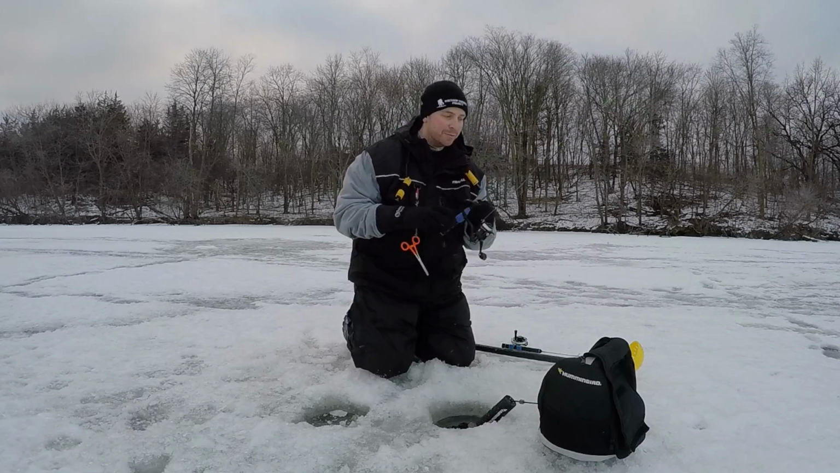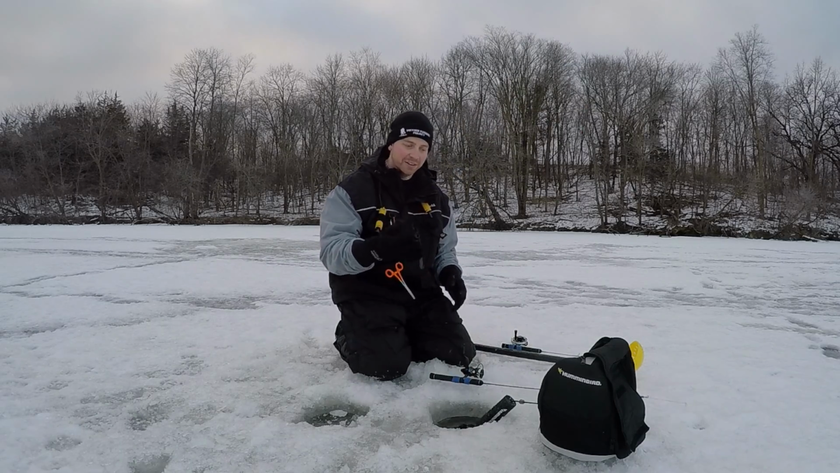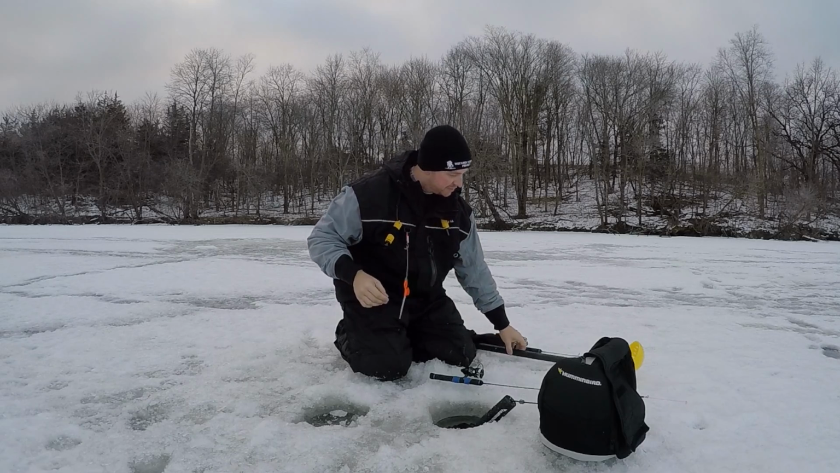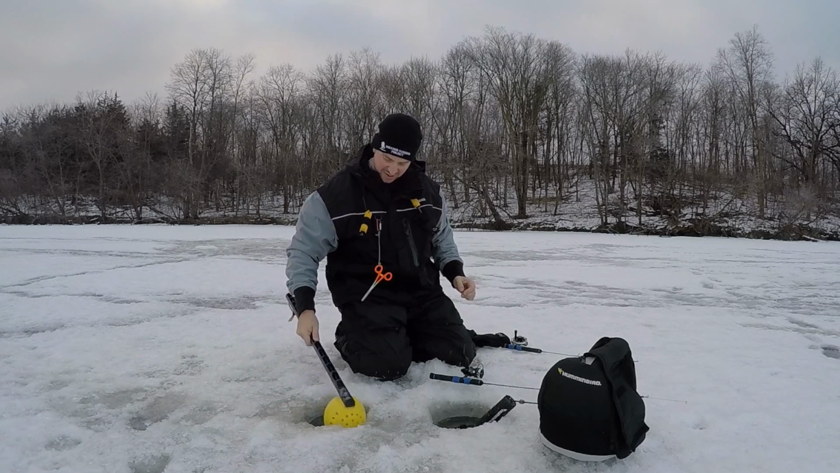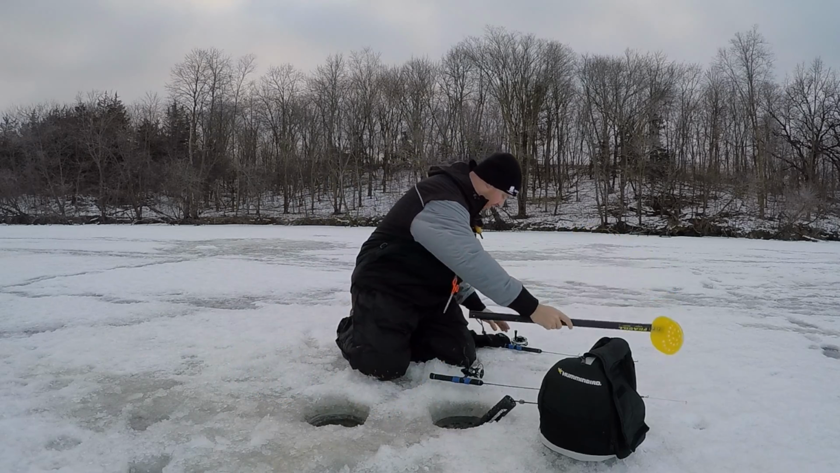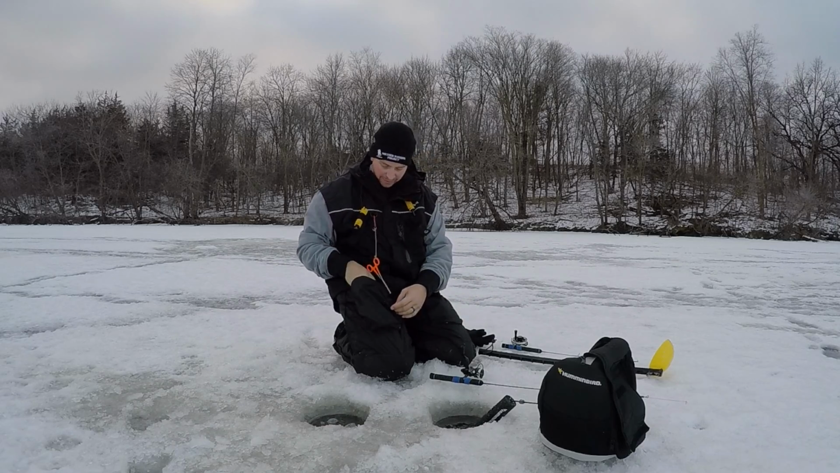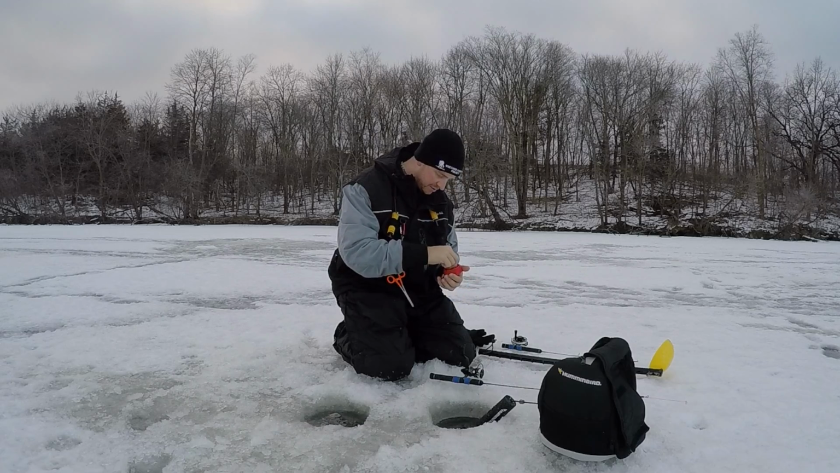There he goes. What ended up happening was I was working one, and finally another one came up a little bit more aggressively, and I'm not sure which one I grabbed, but apparently it took a second one coming up kind of as a threat to finally get either the first one to eat it, or maybe the second one did just grab it himself. So looks like there's a couple more down there.